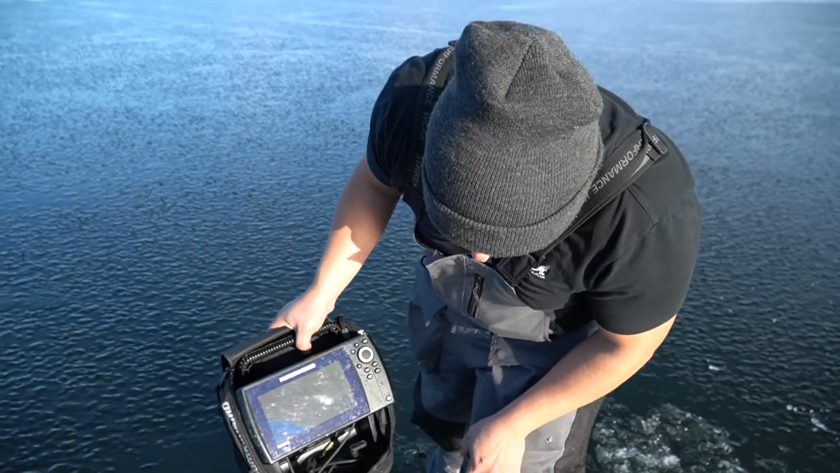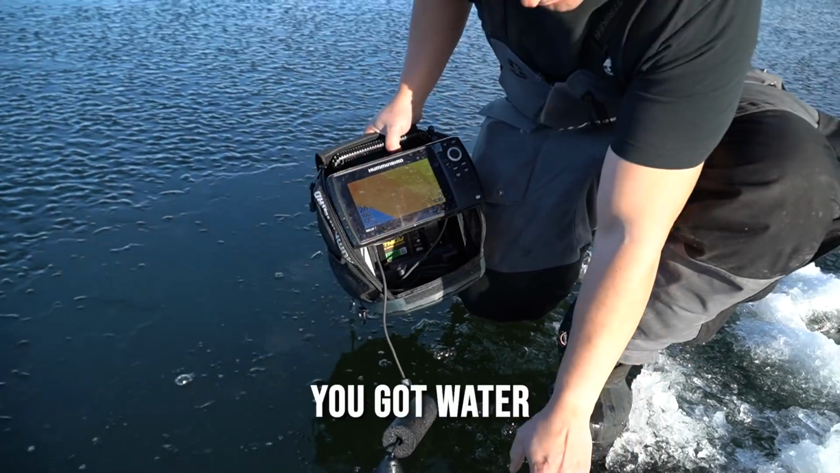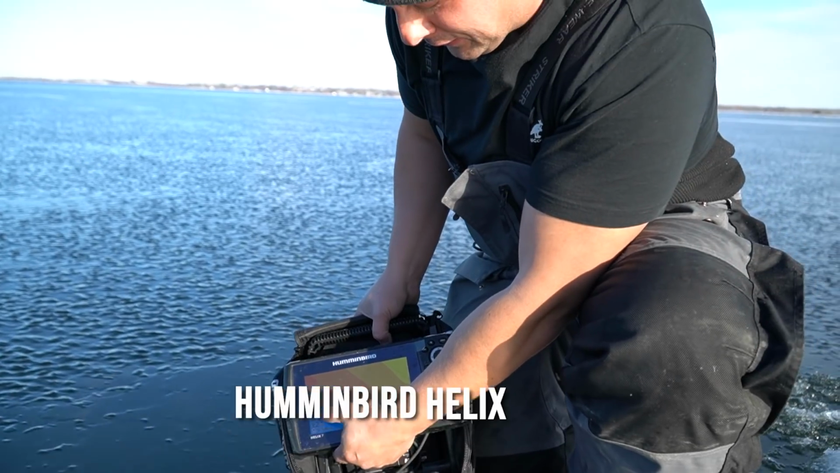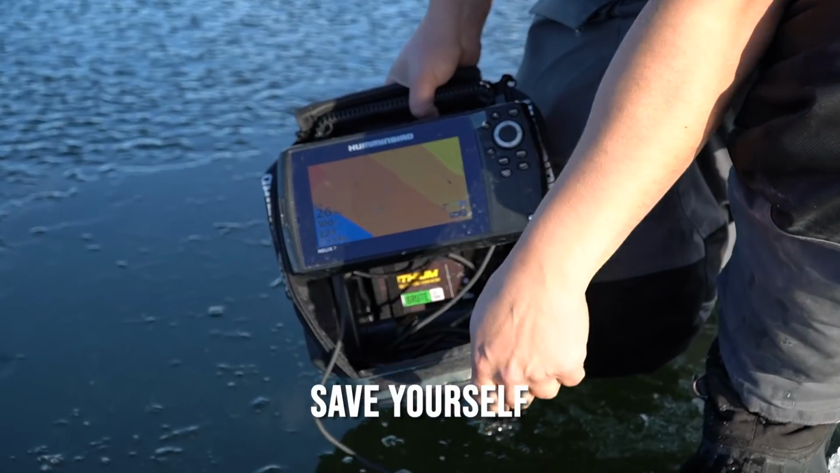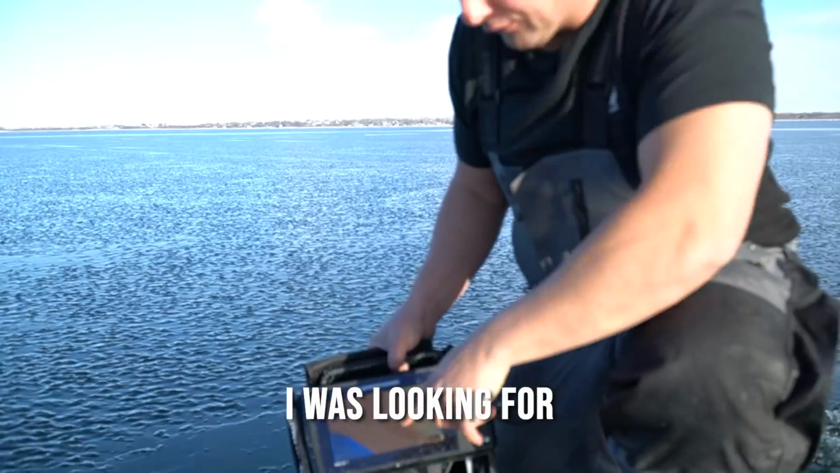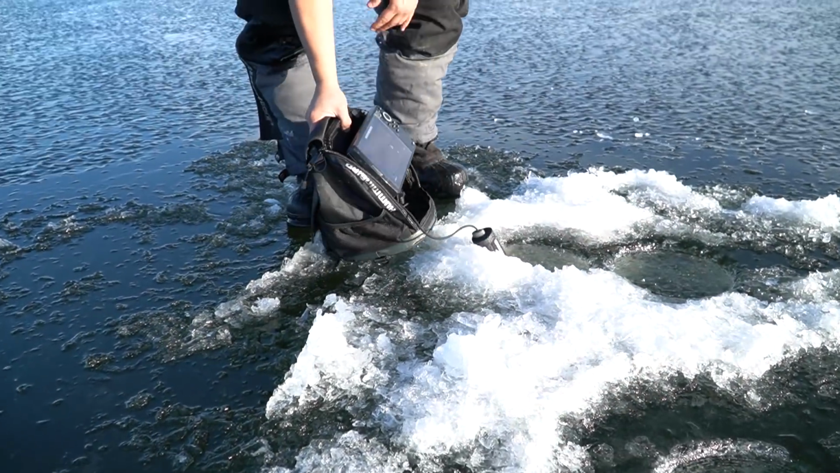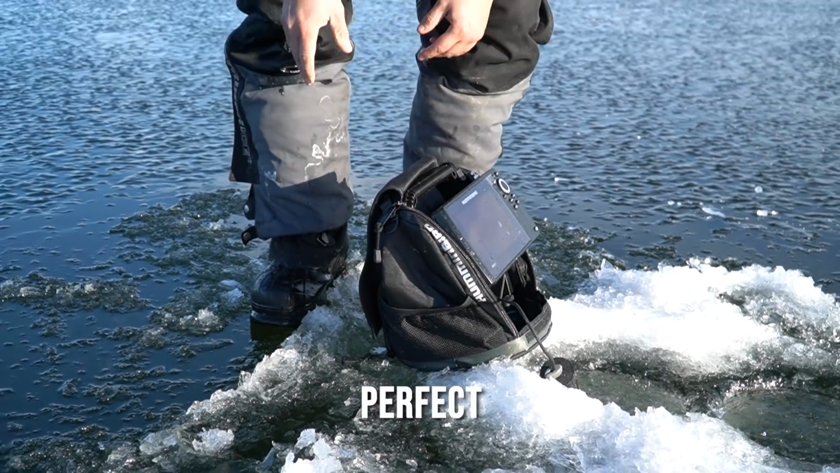Quick trick. If you've got water on top of the ice, or even if you have glare ice, usually these Humminbird Helixes can shoot clean through. Save yourself a lot of time trying to find a spot. I was looking for 27 feet. We're almost bang on it. Perfect.